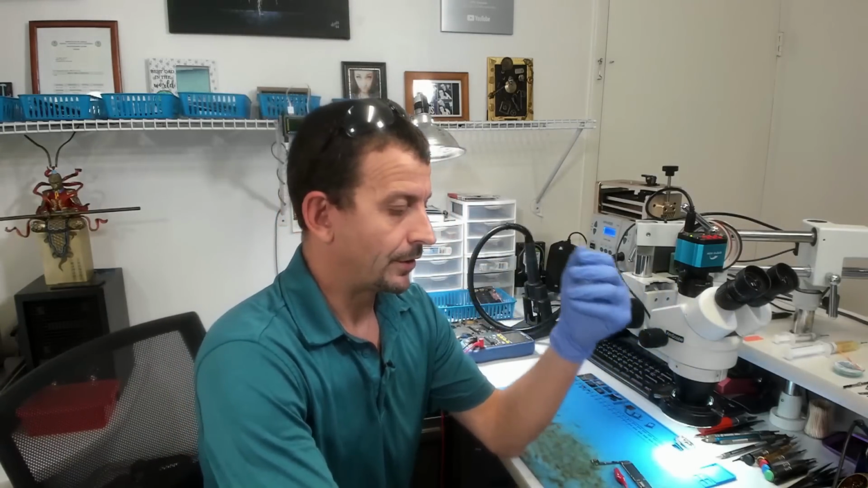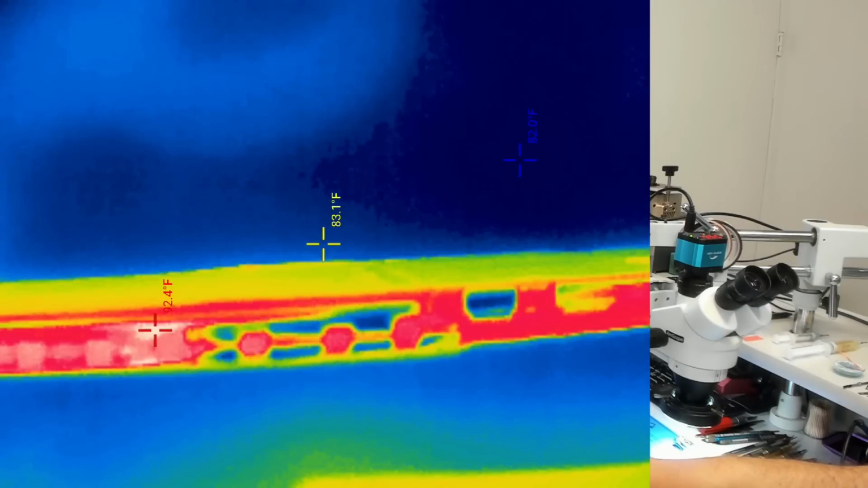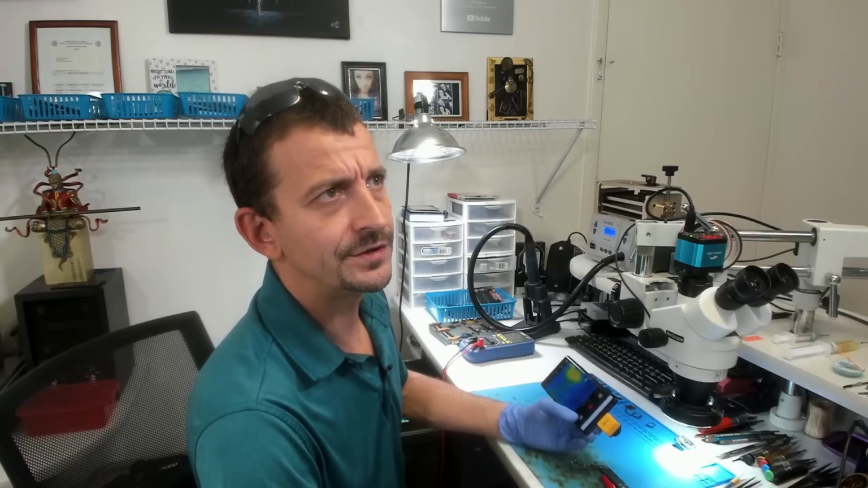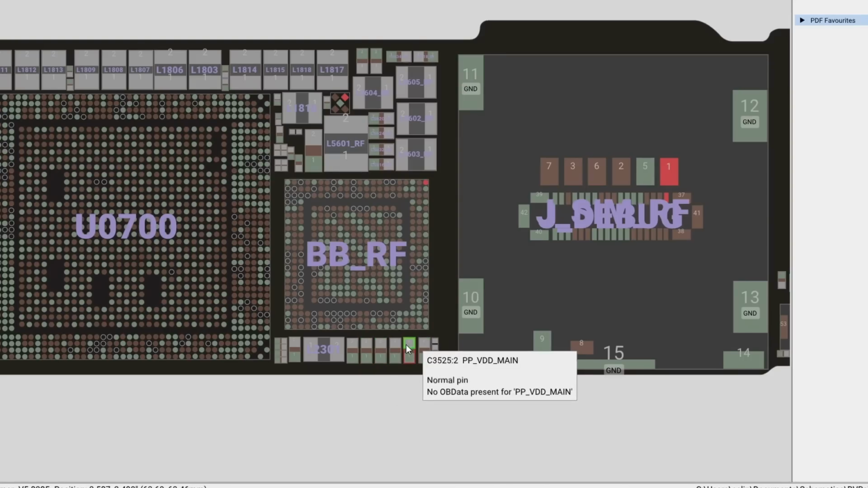Okay, so we can use what we learned with the thermal camera just now and have a look at the board view. So once again, switching back over to flex board view. If we look at that area of the board here, you can see we have got a row of capacitors. These are all on VDD main. So here we are looking at the side of the board. I'm going to turn the power supply on. Oh yeah, it's definitely showing up through the shield. And we can see that it's almost right at the bottom of the shield. So again, we can use that information to try to narrow this down. For that to be almost right at the bottom of the shield, it's going to be one of these caps here, right here by baseband.